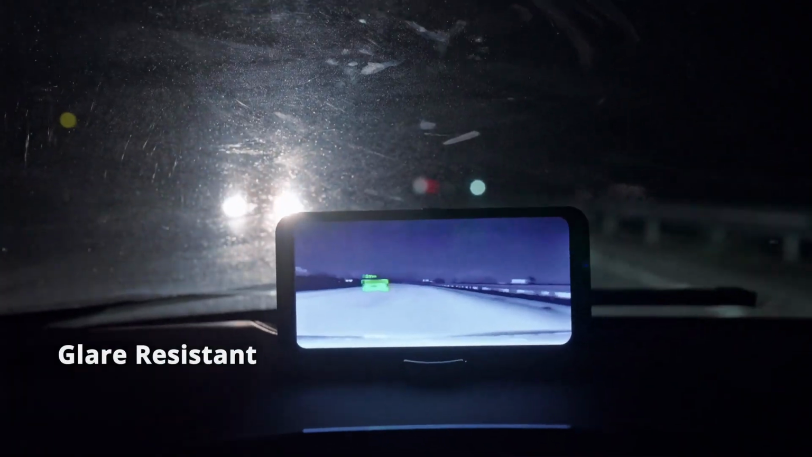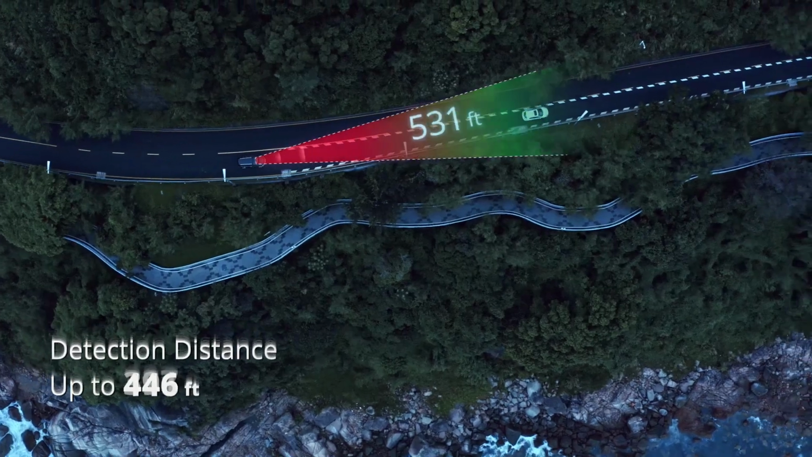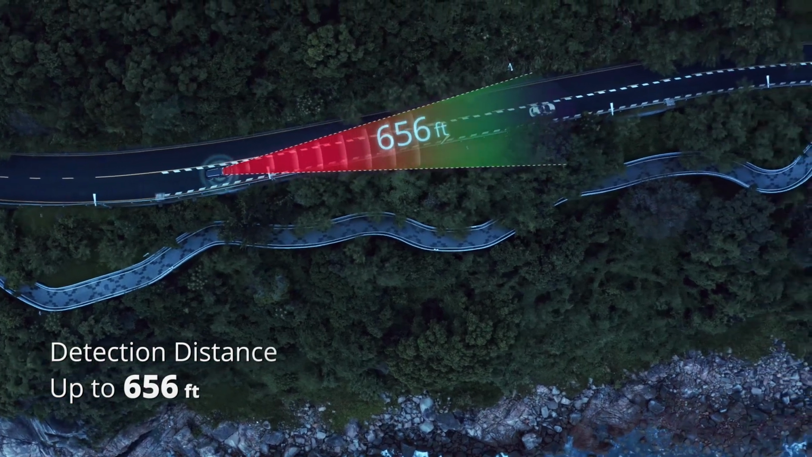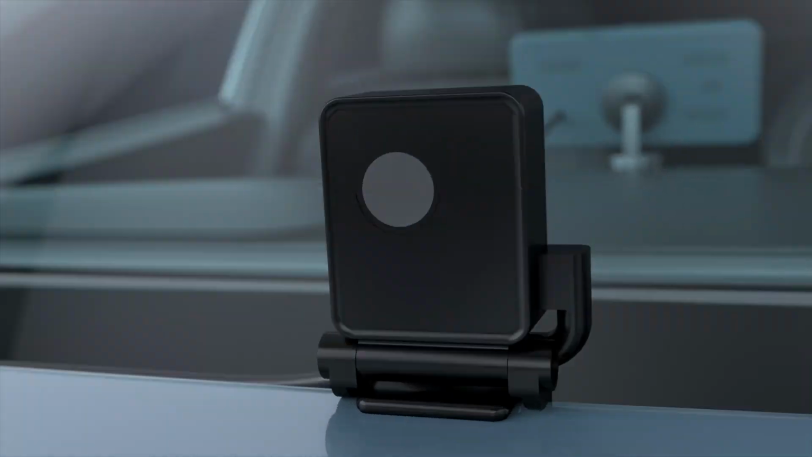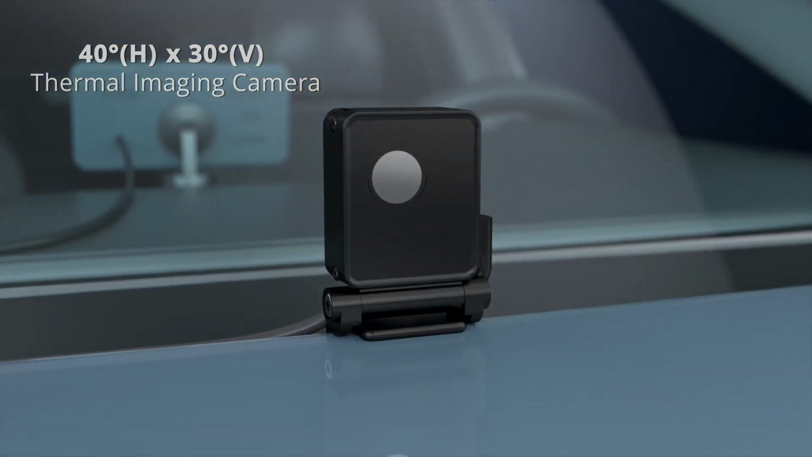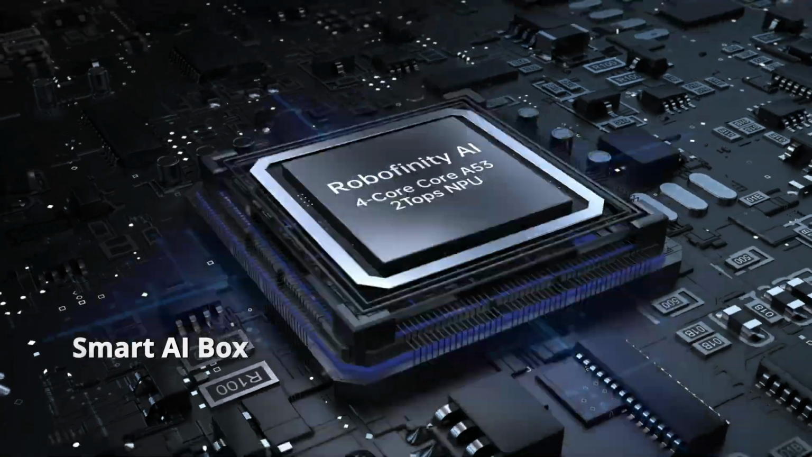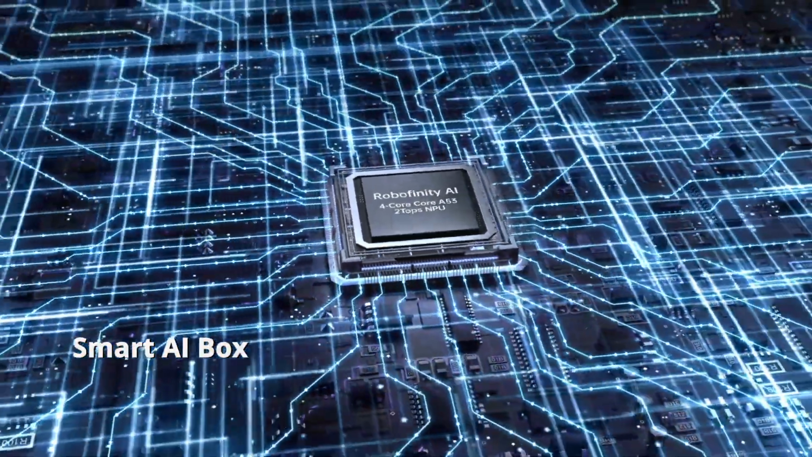Navigate confidently in the blinding light of high beams. Increase safety with object detection up to 656 feet. A wide-angle camera captures thermal imaging. AI algorithms analyze thermal images for safer driving.